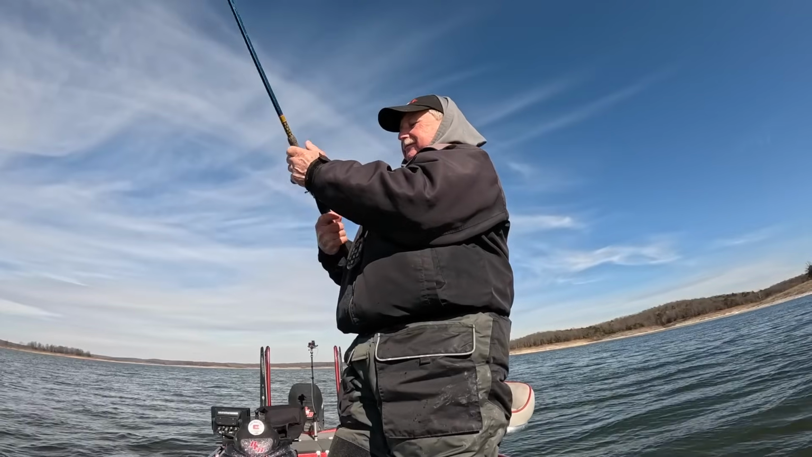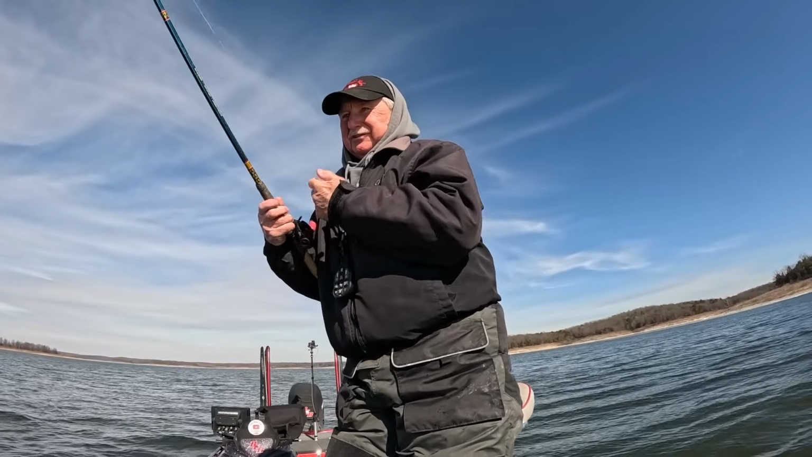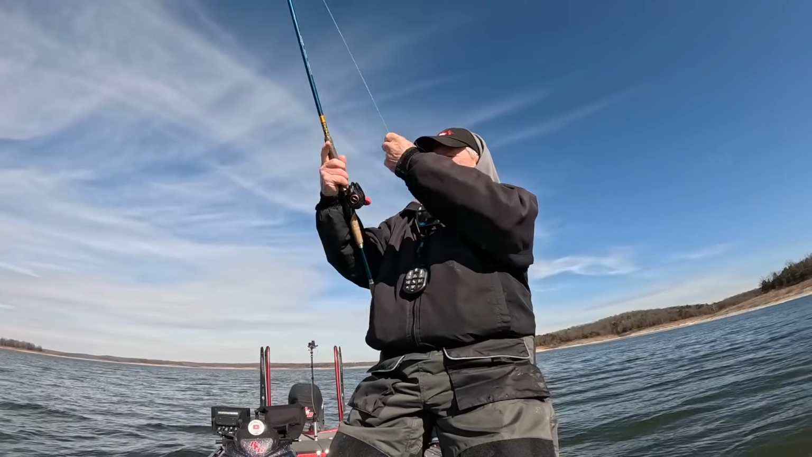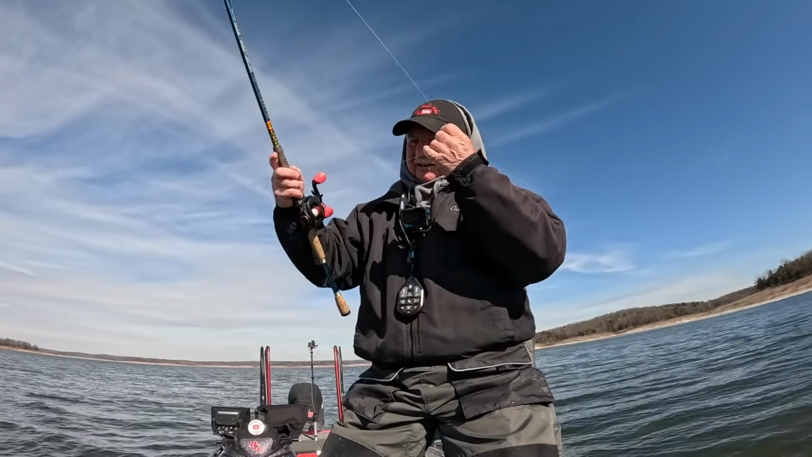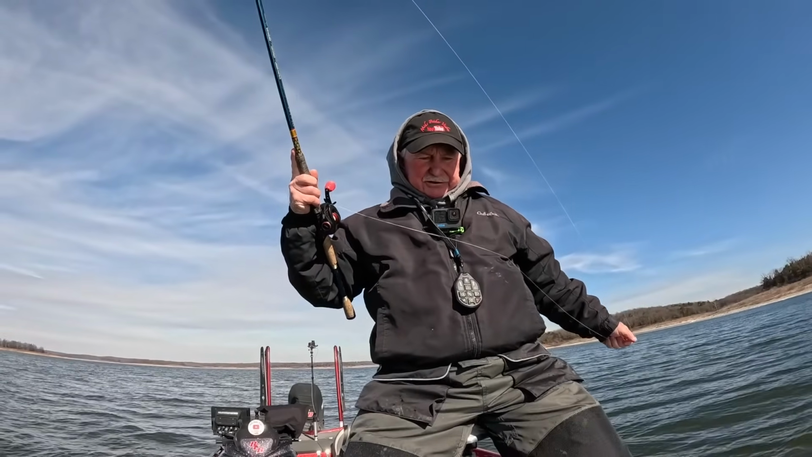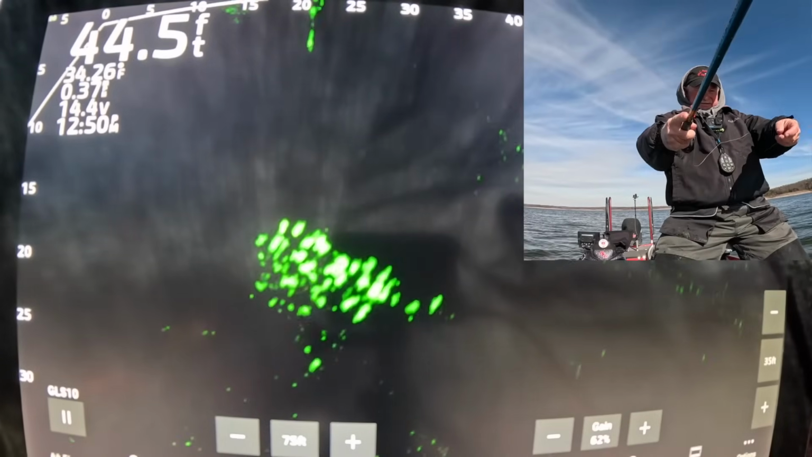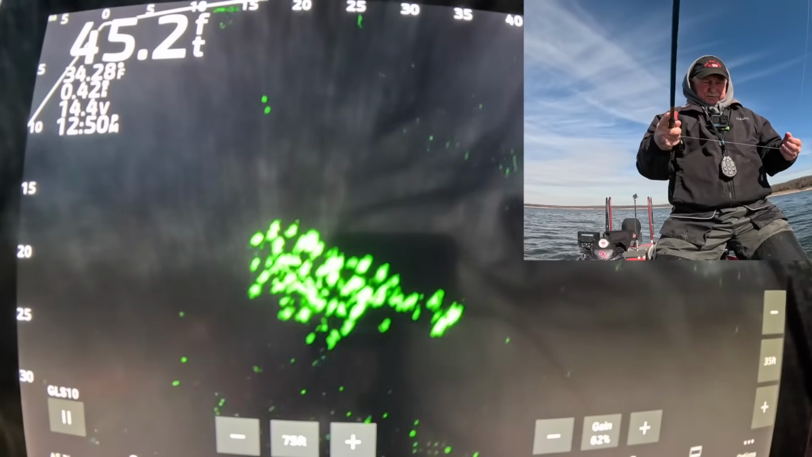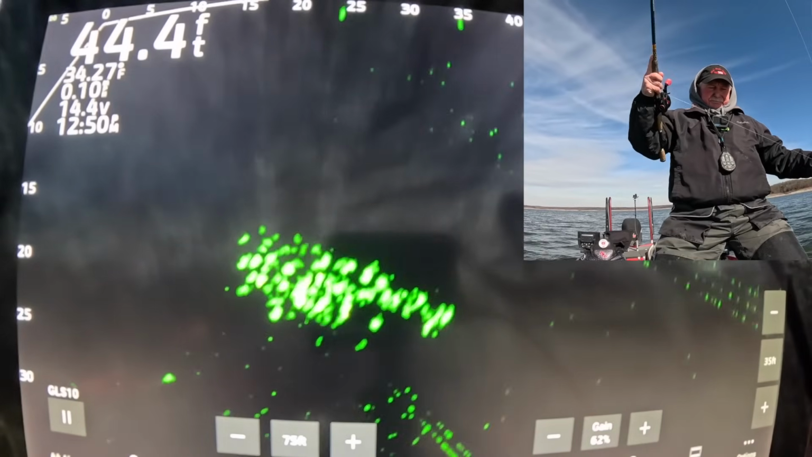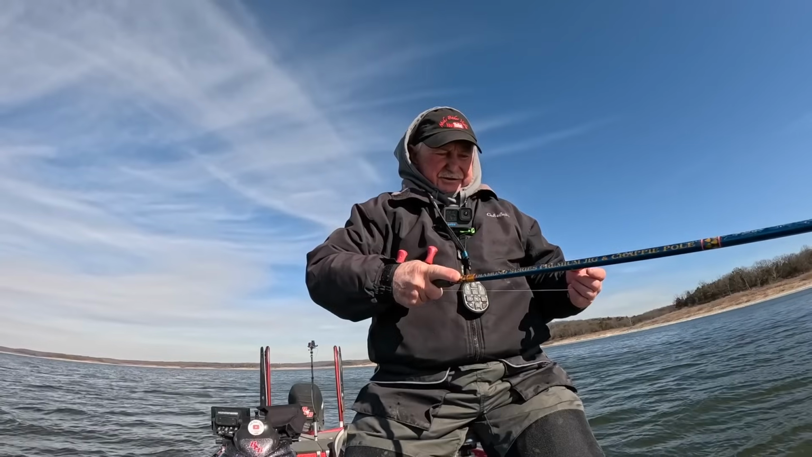This is my 14-foot B&M Blue Diamond rod I always fish. 10-pound K9 braid going down to 8-pound K9 clear leader material. All right. Got to get a little closer. They're moving on us. Some are active and some aren't.